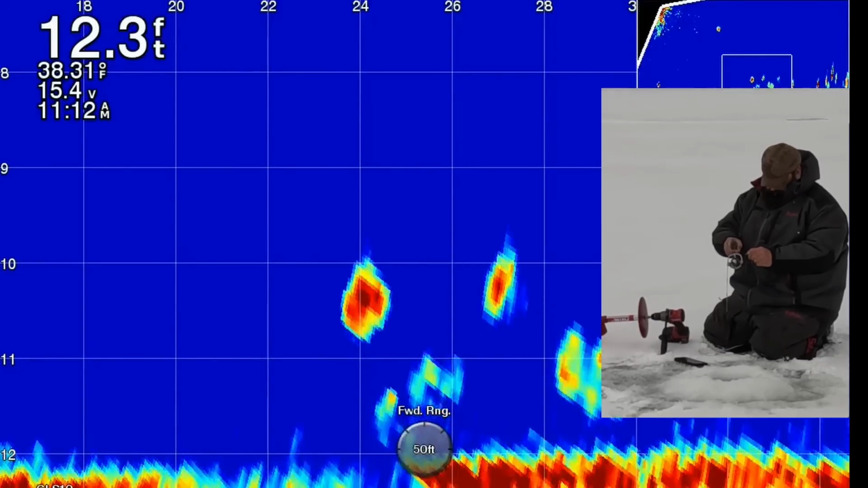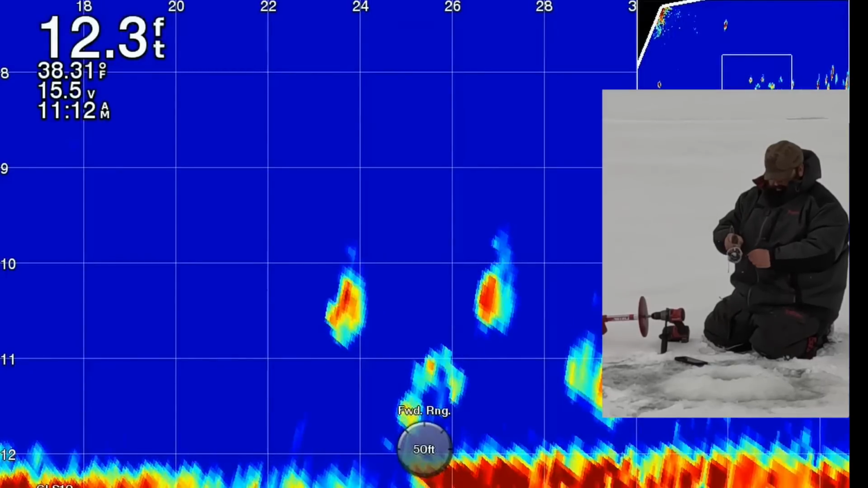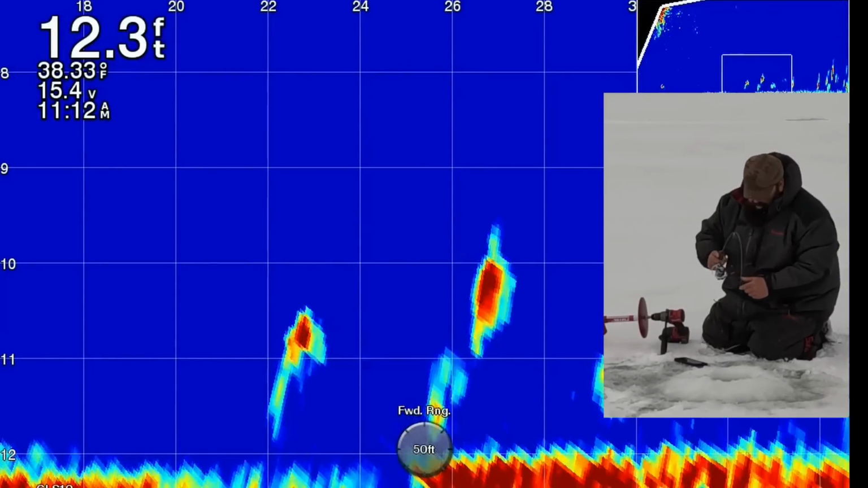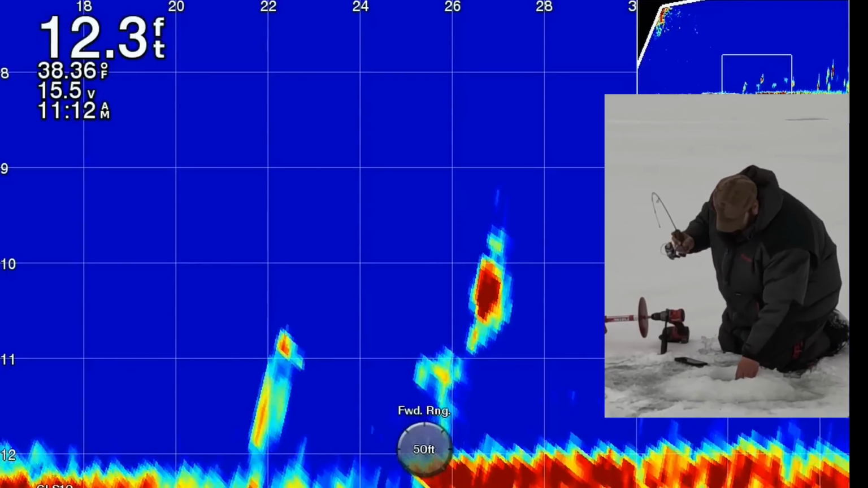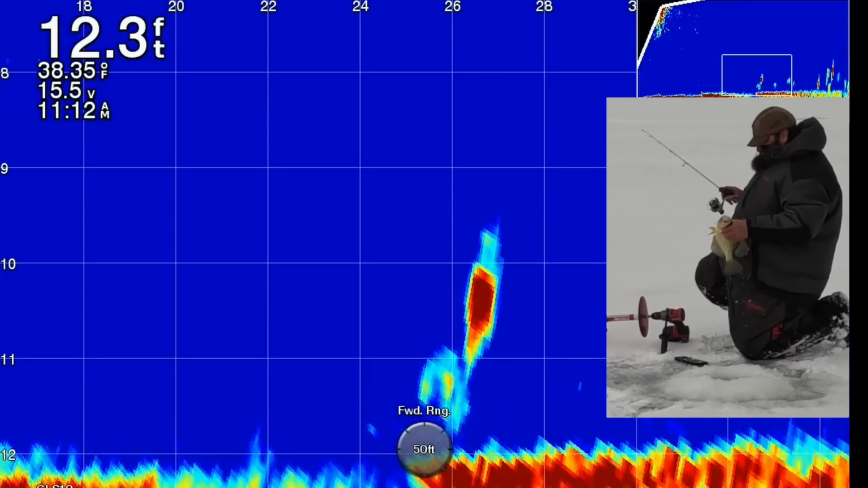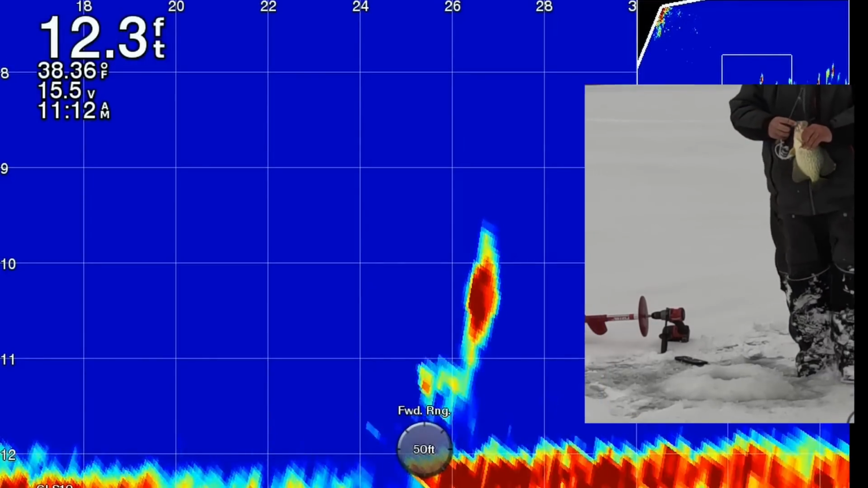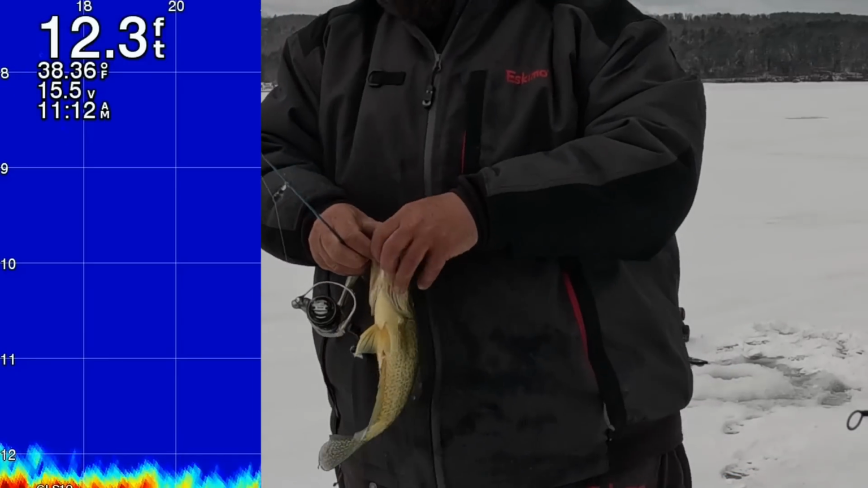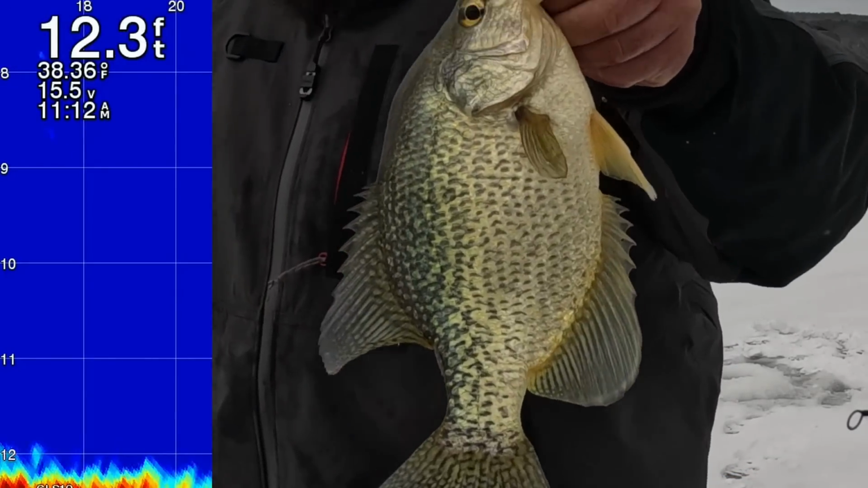Absolute tank. Caught him on my phone. All right guys, that's a different way to use your LiveScope right there. Absolute tank. They're still in that hole. I'm gonna go back and catch them.